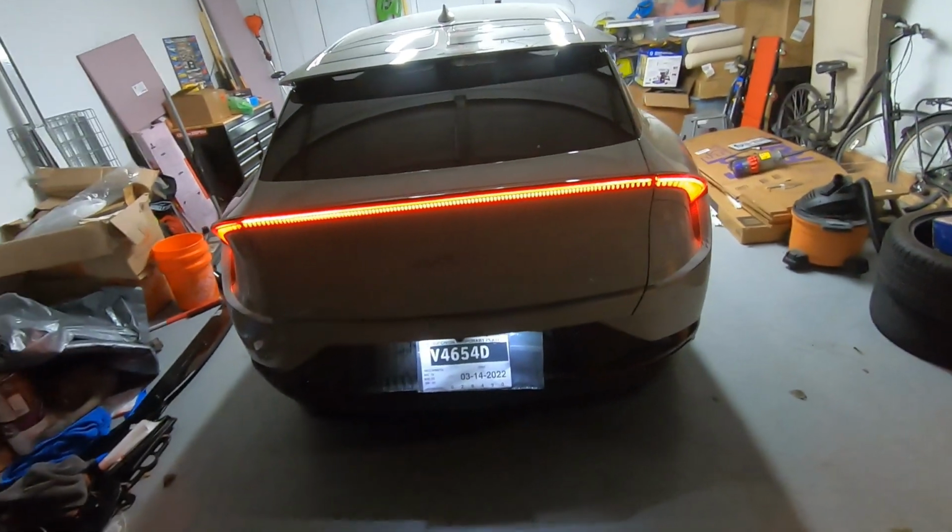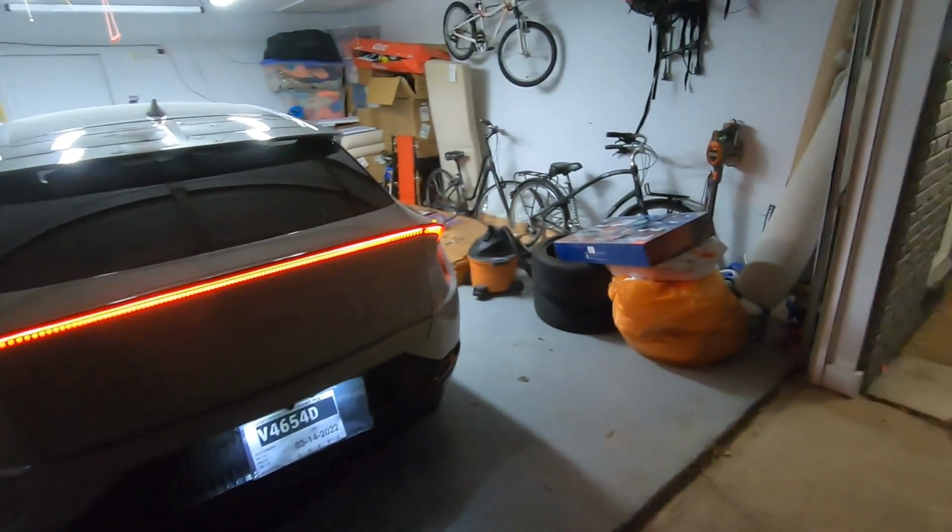Love these tail lights. Love them. There's my Stinger. There's the Miata. And eventually all this will be out of here, so at least this guy can go straight in here. And I'll build a carport right there.